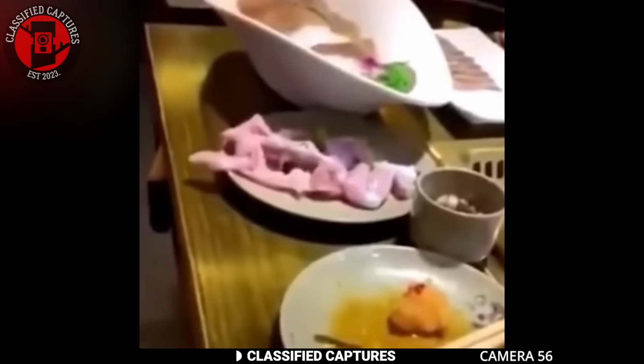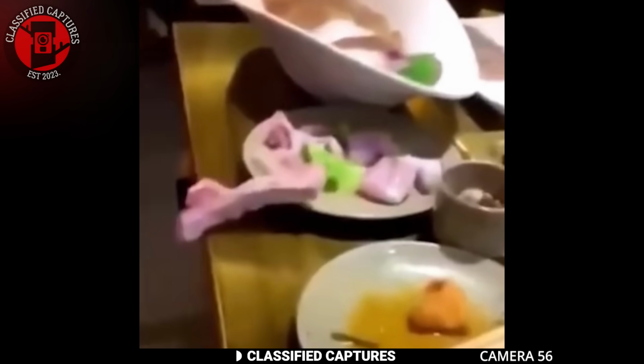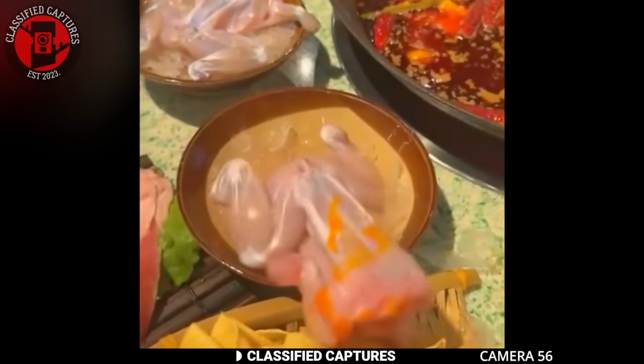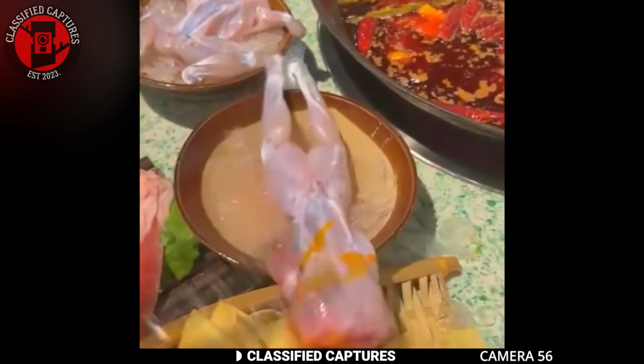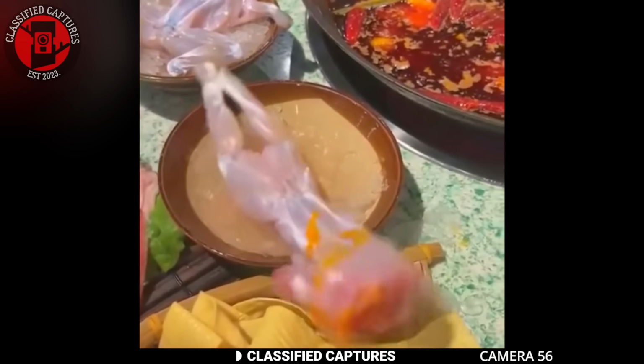Imagine going to a restaurant to have a meal and the fresh meat served to you starts moving and falls on the ground like this. It's like a scene straight out of a horror movie, making you question what exactly is on your plate. Some say it could be muscle memory causing the movement, where residual nerve activity in the meat causes it to twitch, but that doesn't make it any less creepy.